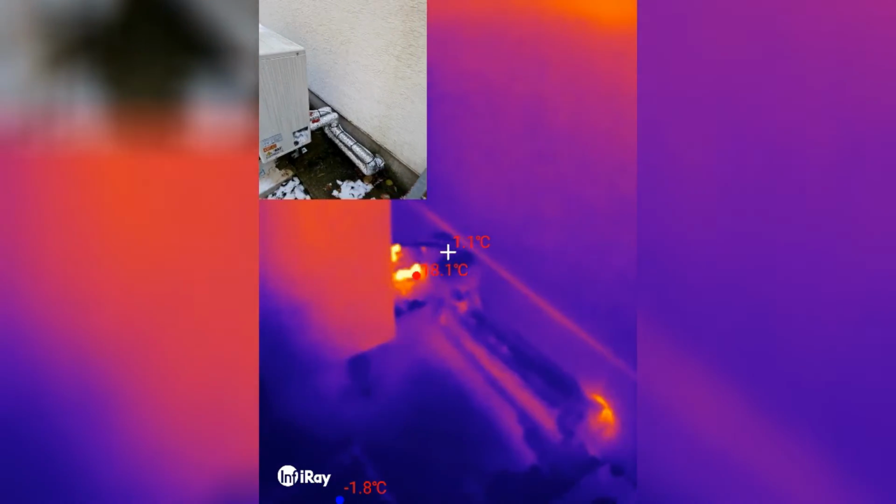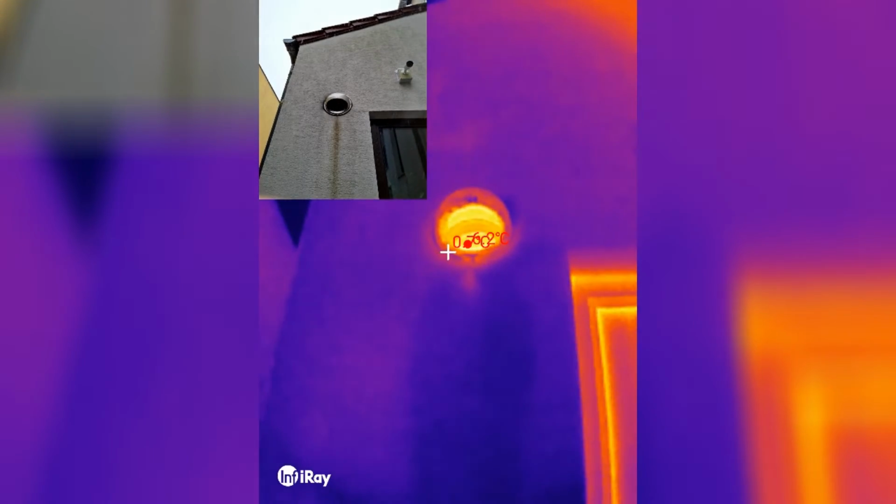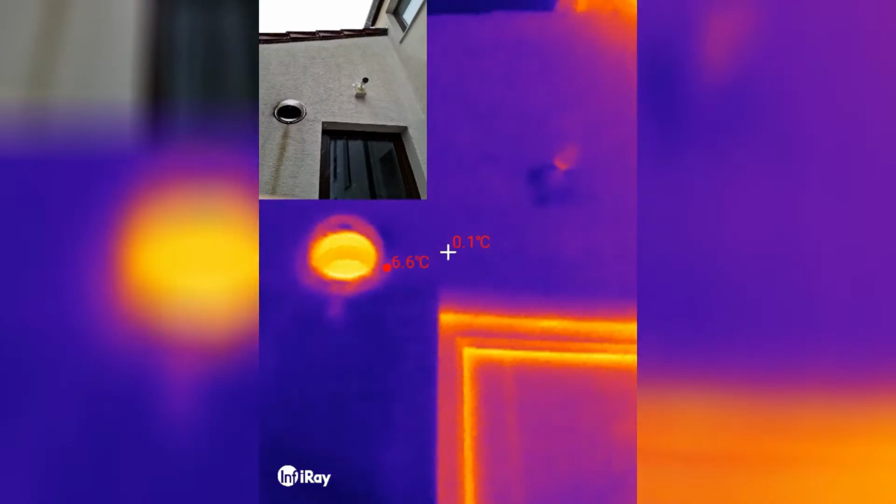And yeah, I can see the 2 valves are... Oh, the 2 valves are 20 degrees. Yeah, they are warm. Oh, that's very cool. Okay, so that's where the pipes go in. Let's see if you can see anything interesting here. So that's, I think, the vent in. That's not warm. Let me go this way. And that's the vent out. That's the air circulation system. So this is the exhaust.